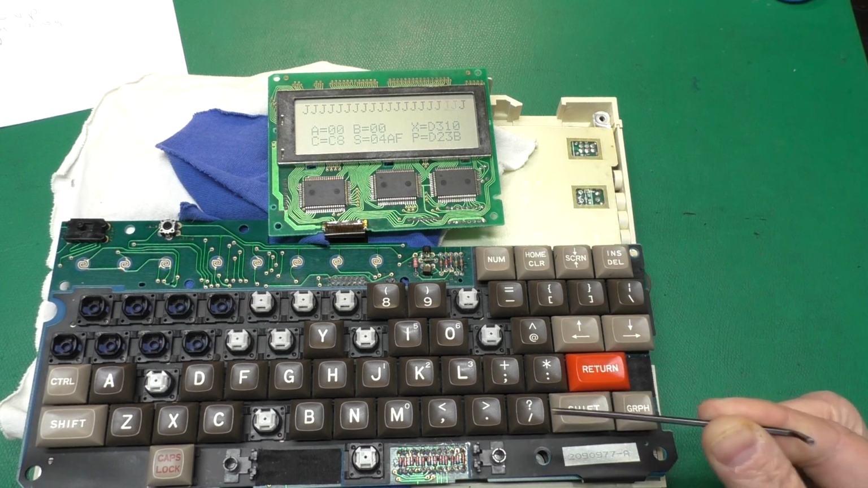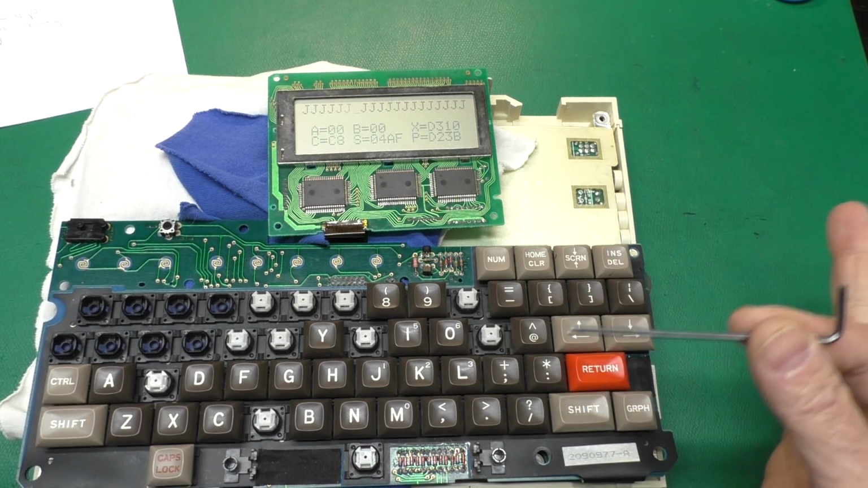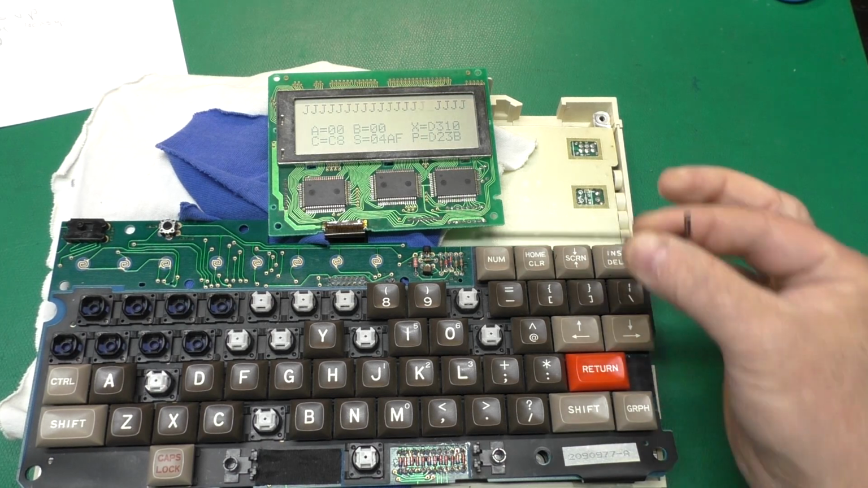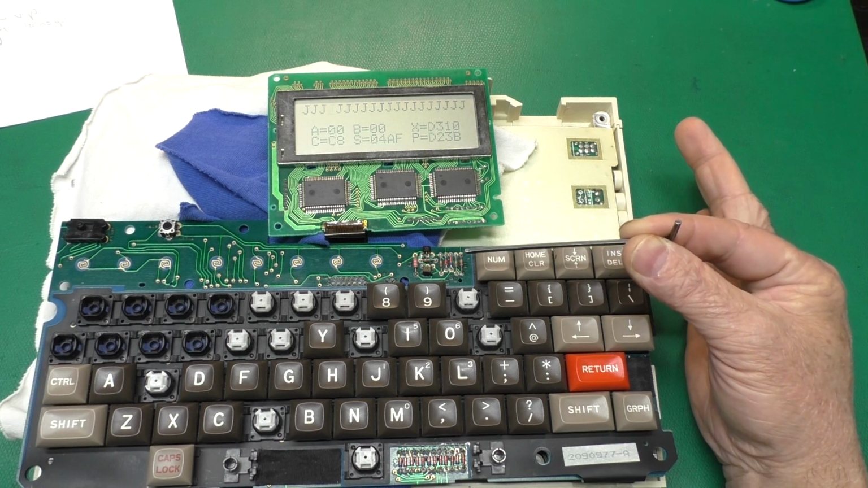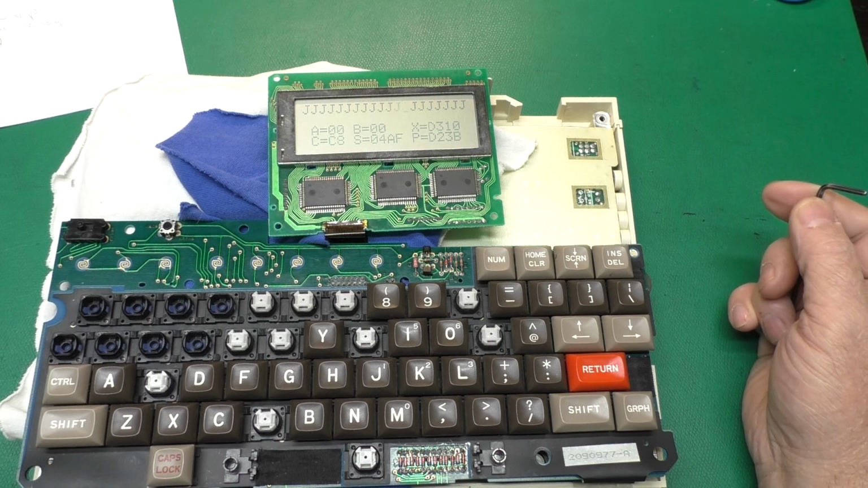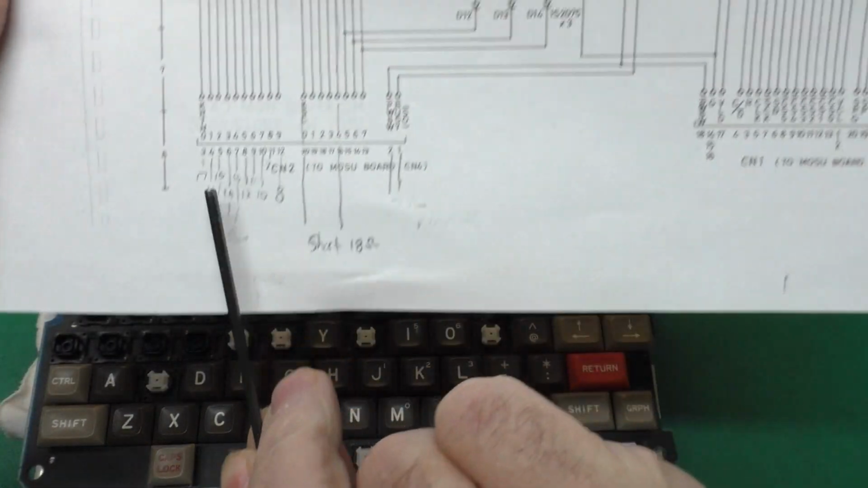So I'm guessing when it's scanning the keyboard, there's something it's not expecting, and that's causing it to think it needs to send a key code to the application processor, and the last thing in the key buffer is the last key pressed. That's my theory.